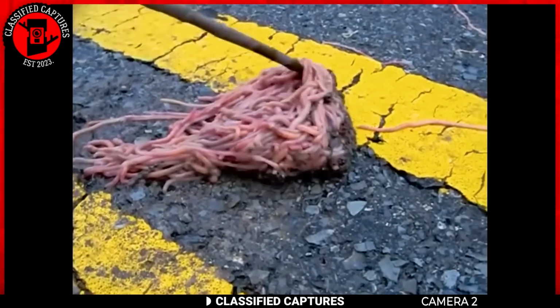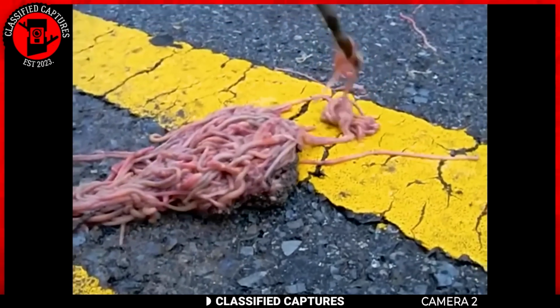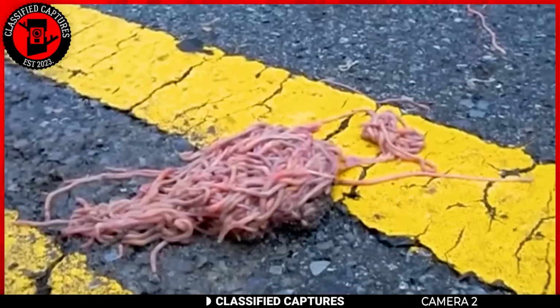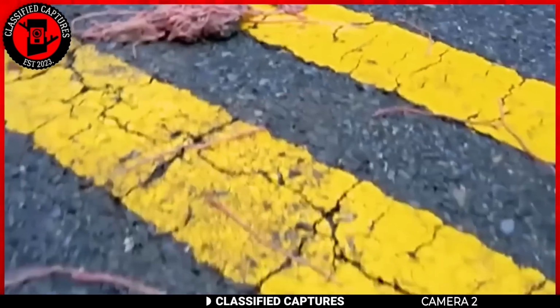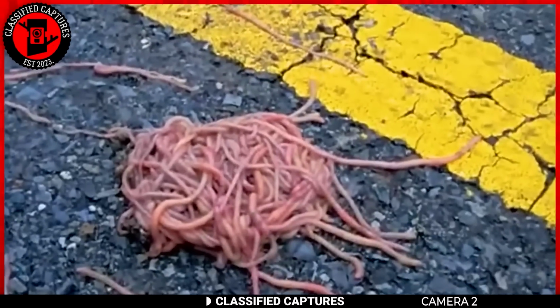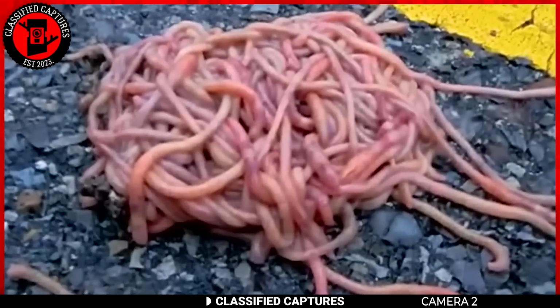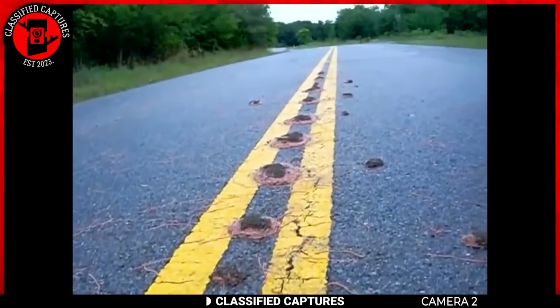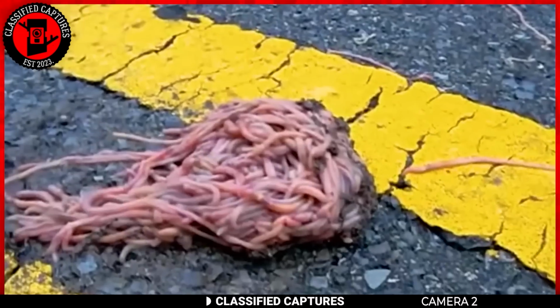Given that the center of the road had the least amount of water, they remained there till the water began to recede and drain. It's at this moment they may have formed the balls we see, which is actually something they're known to do to stay alive. These are all speculations, of course, but having seen it yourself, what do you think this is?